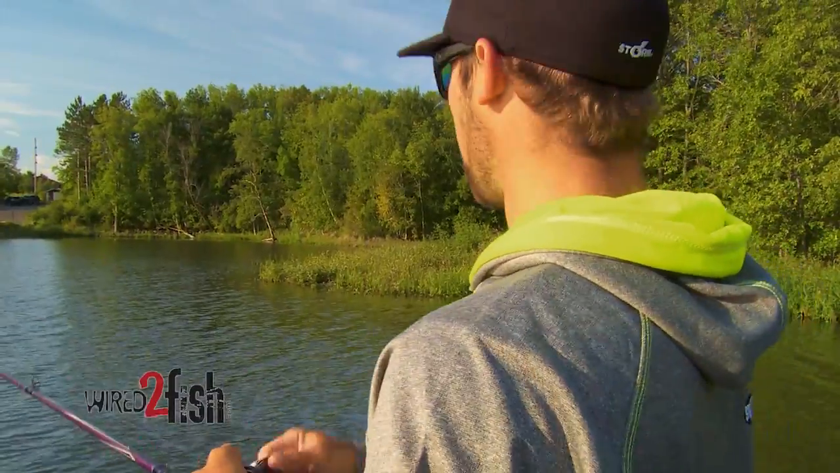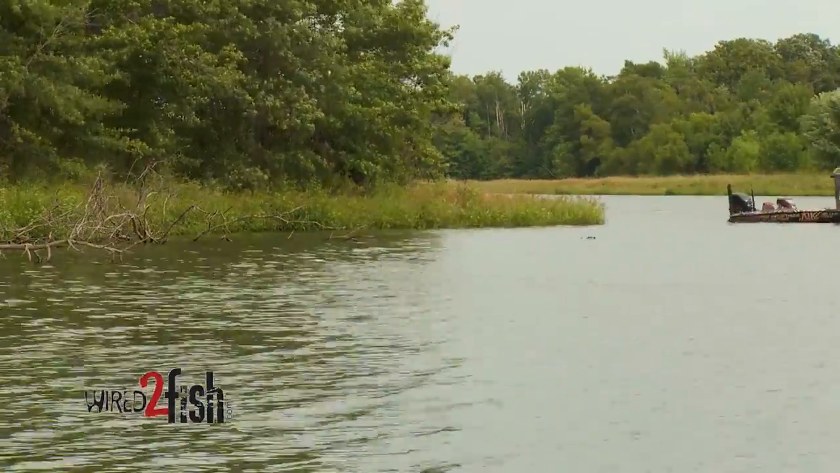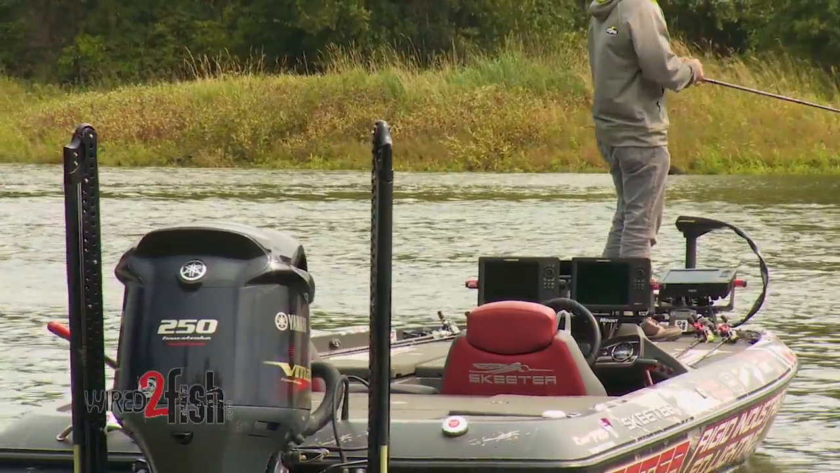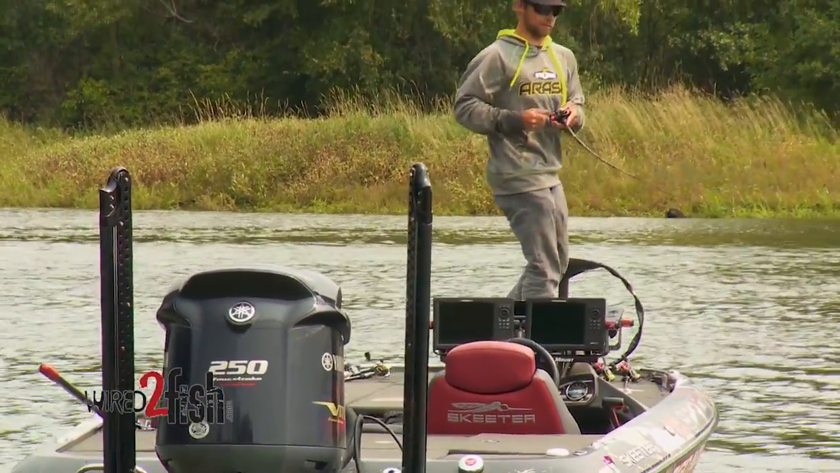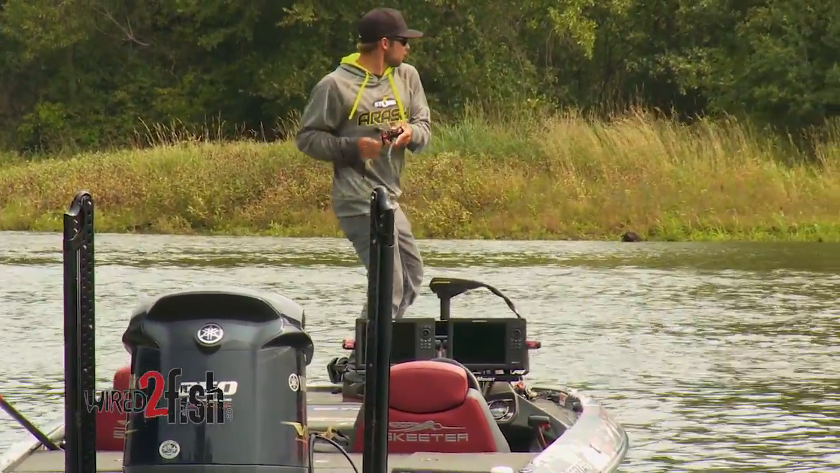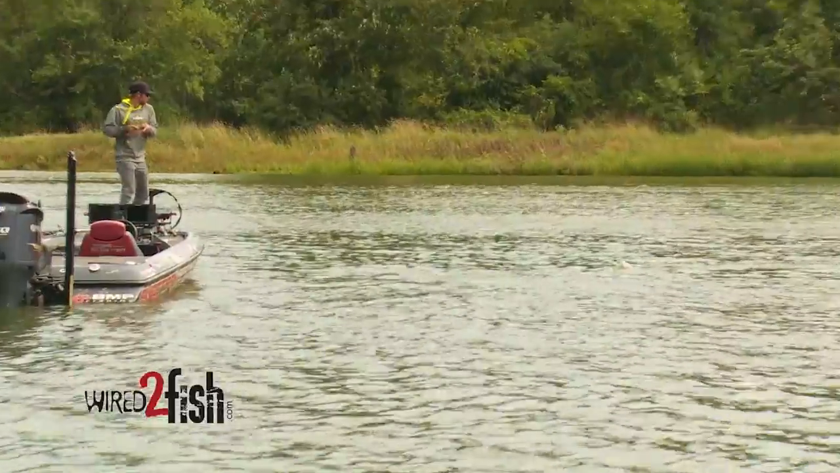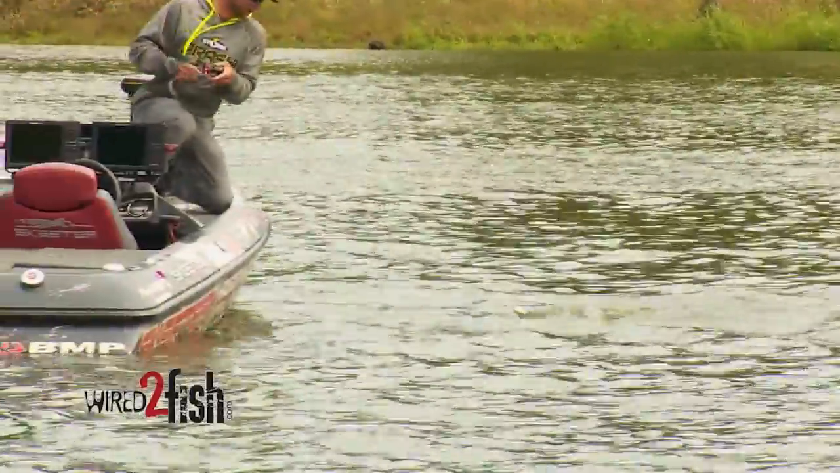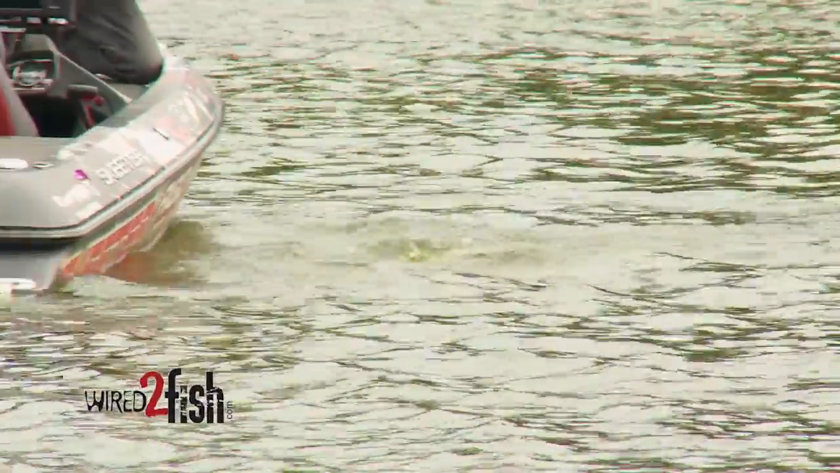And I can't tell you how many times I've been just going down the bank with my 360 and seen something off to the side, whether it was a big rock pile or maybe just a lone tree out there, and went out there and caught some of the biggest bass of the entire day off of that little isolated cover that oftentimes would get overlooked. Right off that point,